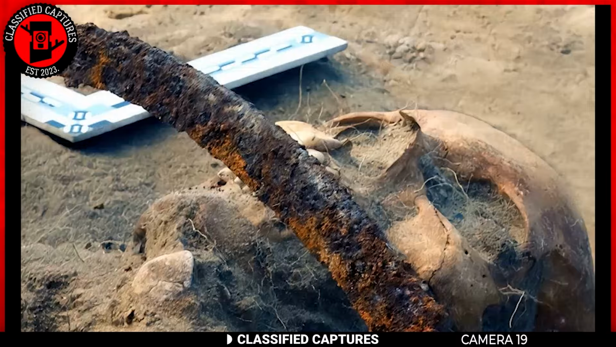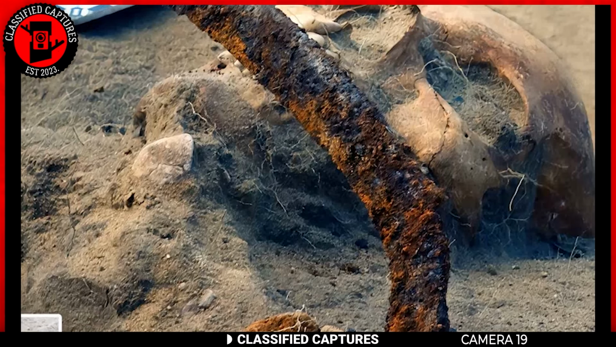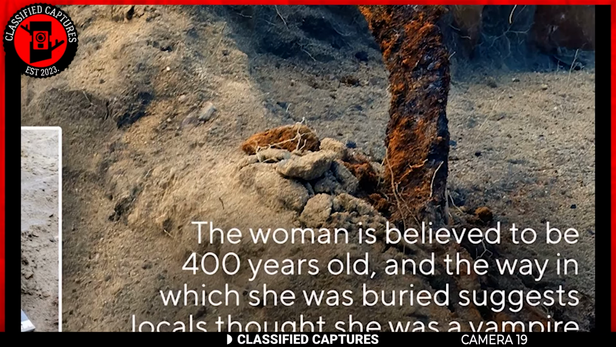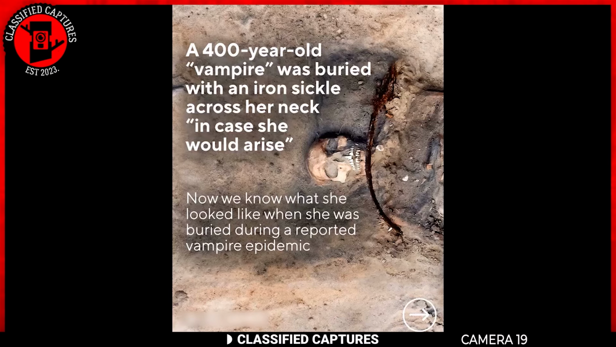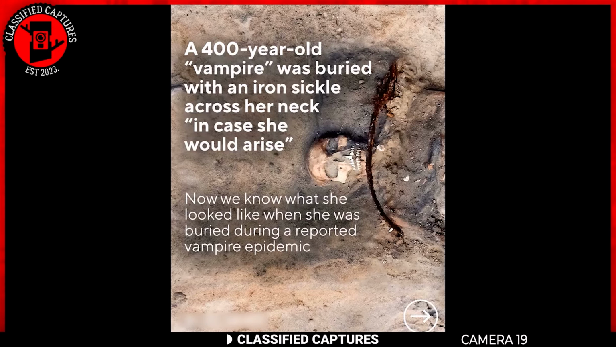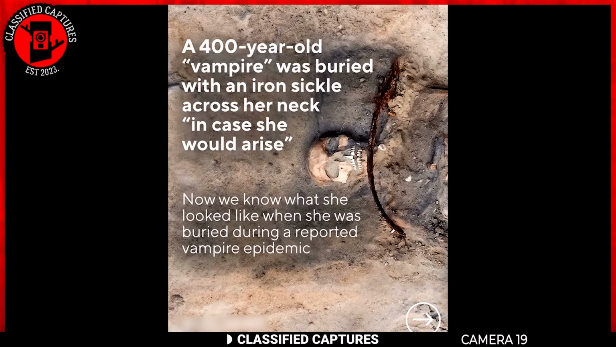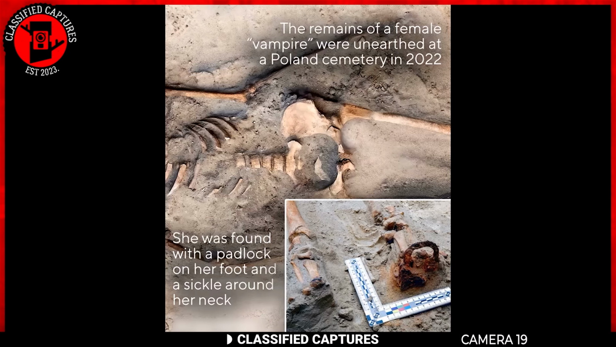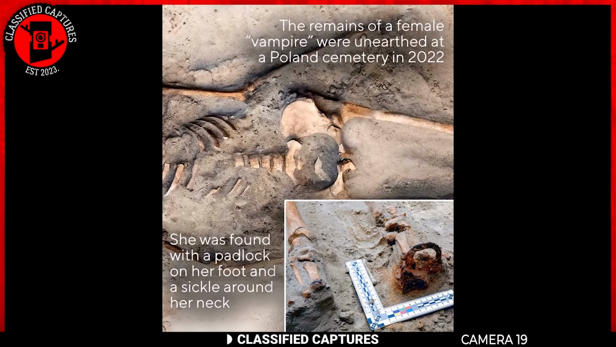In 2022, archaeologists in Poland discovered a fascinating example, the remains of what was believed to be a vampire in a cemetery. This burial was estimated to be around 400 years old, and it included some unusual measures to prevent the deceased from rising. The skeleton had a padlock around its foot and a sharp sickle laid across its neck, symbols that were meant to keep the spirit bound to its grave.